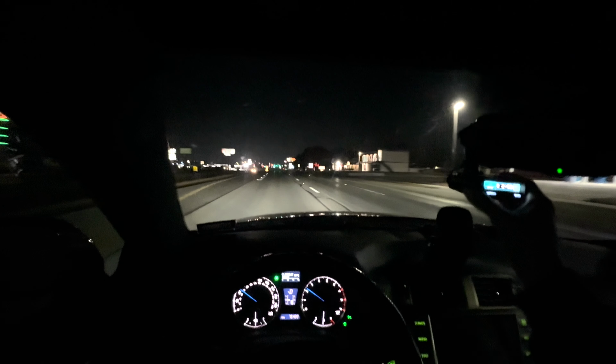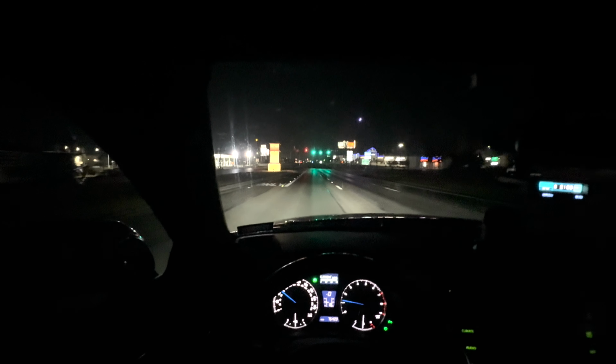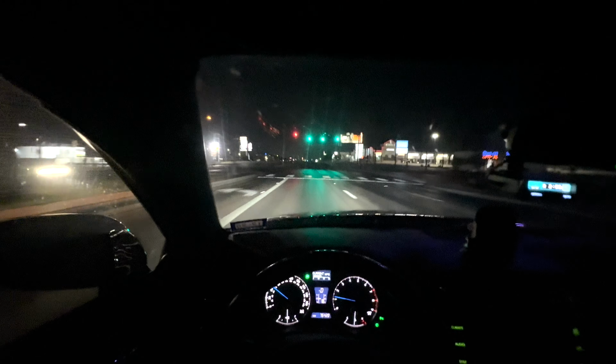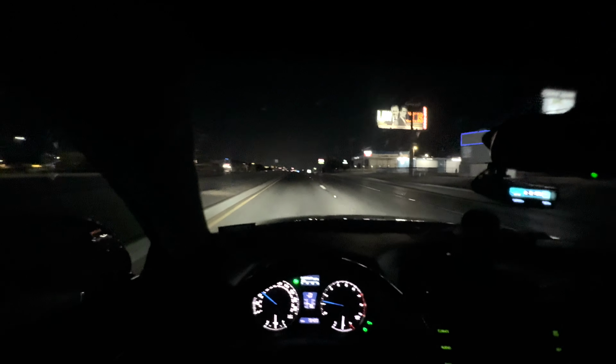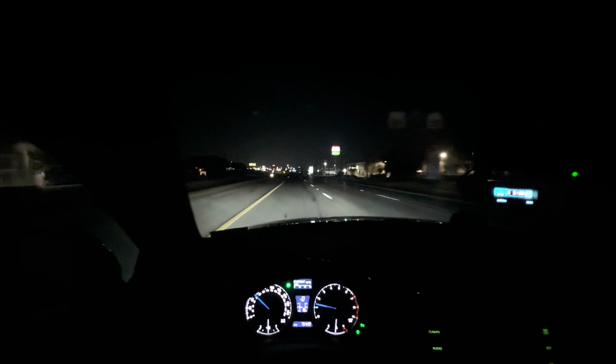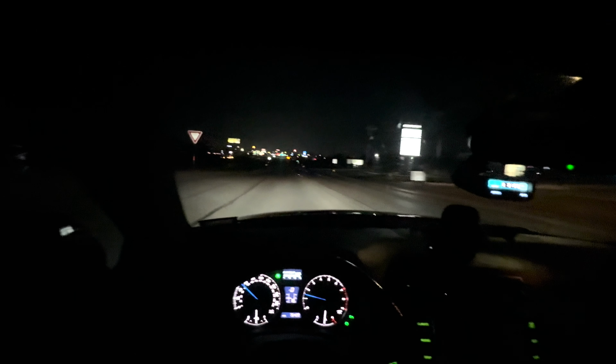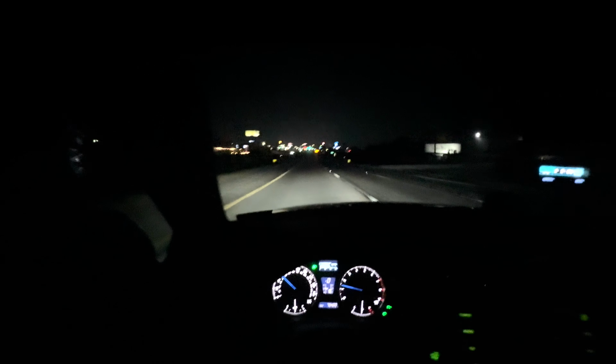This is the Uniden R3. I'm broke, so it's not the cheapest radar detector I could find. I mean, it's still like $200-300. But for its price point, it's done me well. I have no issues. And for my dash cam, it is a Viofo A129, and I have it hooked up front and rear.